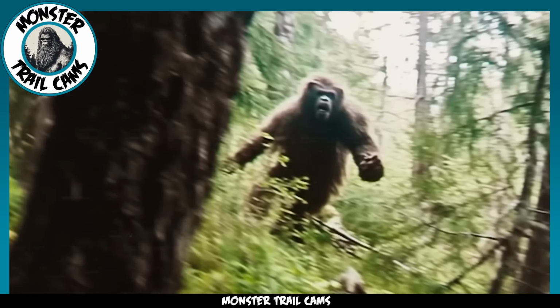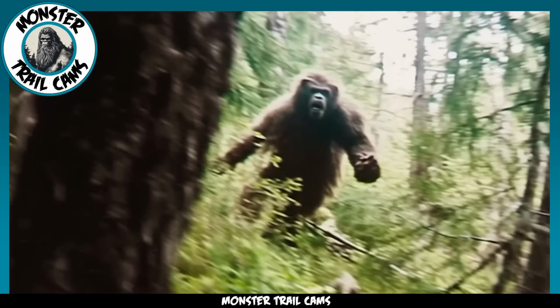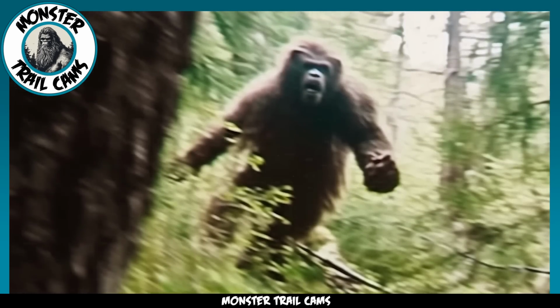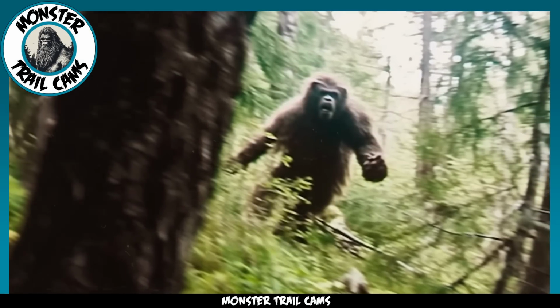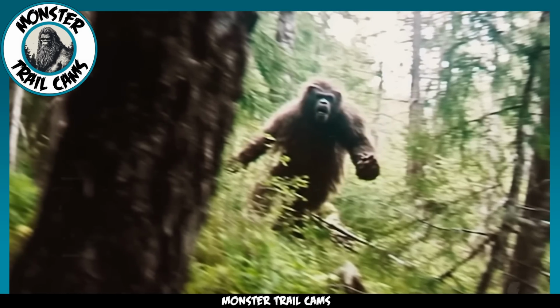Here we have a Trailcam capture of a frightening primate running through the dense forest. According to the submitter, this photo was taken in a remote part of Washington state. If this photo is indeed real, this creature looks a little too small to be a Bigfoot, perhaps a juvenile specimen, or could we be looking at something else?